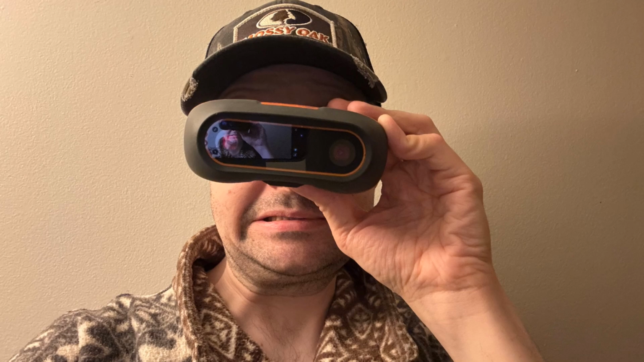Another problem right off the bat that I encountered with this model was that the lenses were significantly off as far as vertical parallax goes. And vertical parallax is not a good thing. We're not lizards. We're not chameleons. We can't do this. So, in order to see it clearly without hurting myself, basically, I had to tilt the binoculars to account for that. And of course, you have to make major adjustments in post if you want it to look usable.